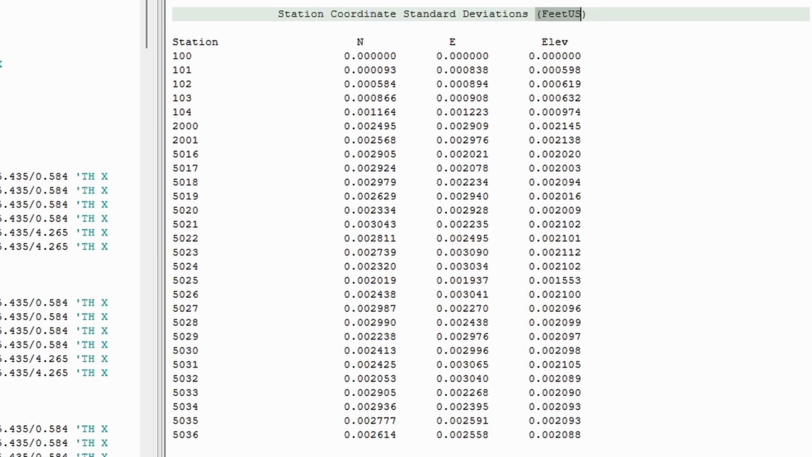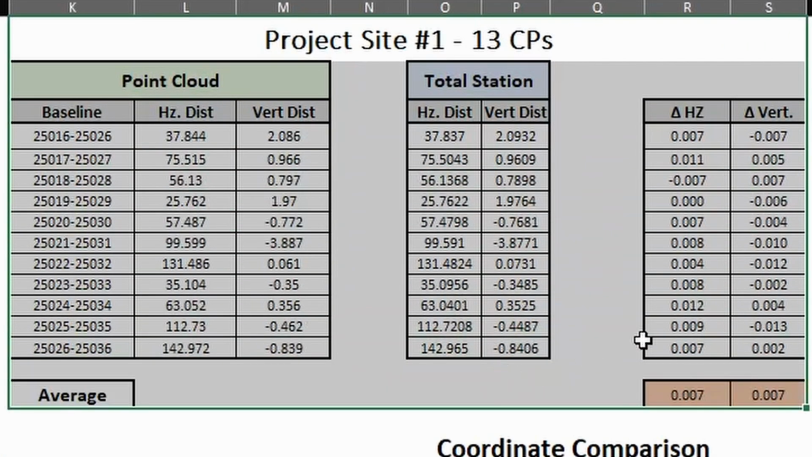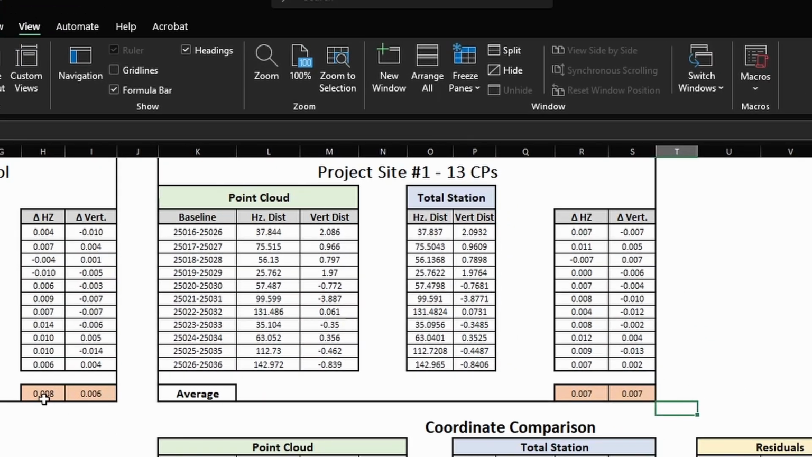Error values this low take special tools and field and office techniques to achieve, a topic for a video on another day. 13 control points were then applied to the same project site. This time, both the average horizontal and vertical distance residuals were 7 thousandths of a foot or 2 millimeters using the inverse distance method. So we went from 8 and 6 thousandths of a foot to 7 thousandths of a foot, effectively no change, a fraction of a millimeter.